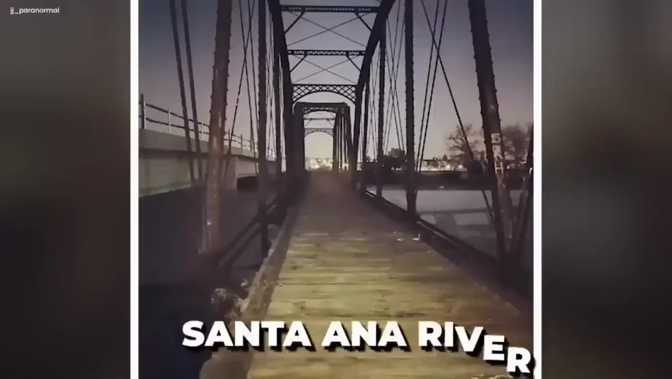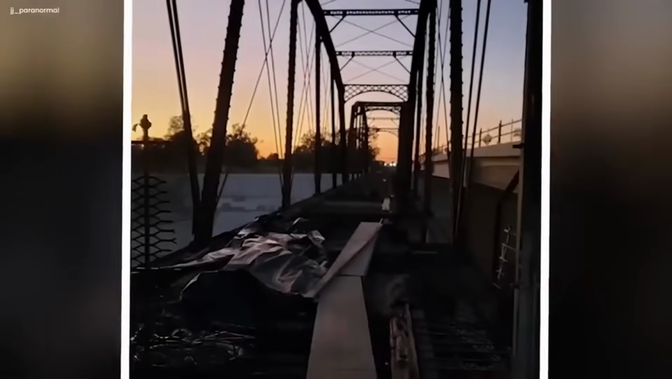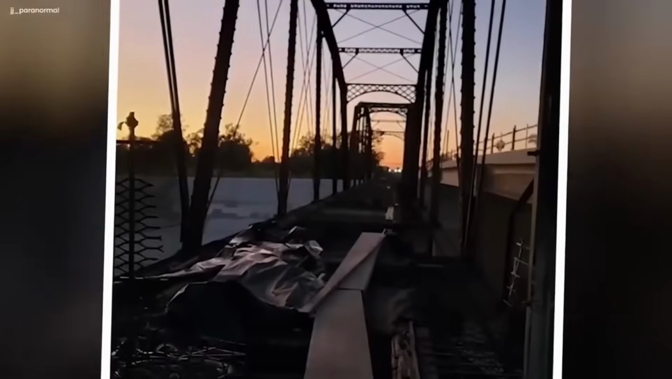Haunted Trail Bridge. This little video captured by the camera takes us to a trail bridge along the Santa Ana River, and it's got quite a spooky reputation. People who ventured across the bridge have reported some eerie encounters that have left them with goosebumps. They claim to have heard faint whispers and the hushed voices of men, seemingly emanating from beneath the creaky wooden planks of the bridge.